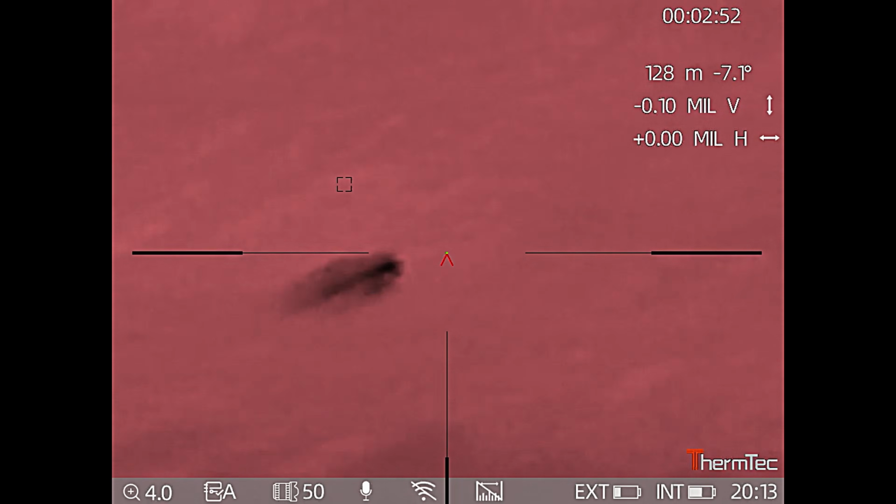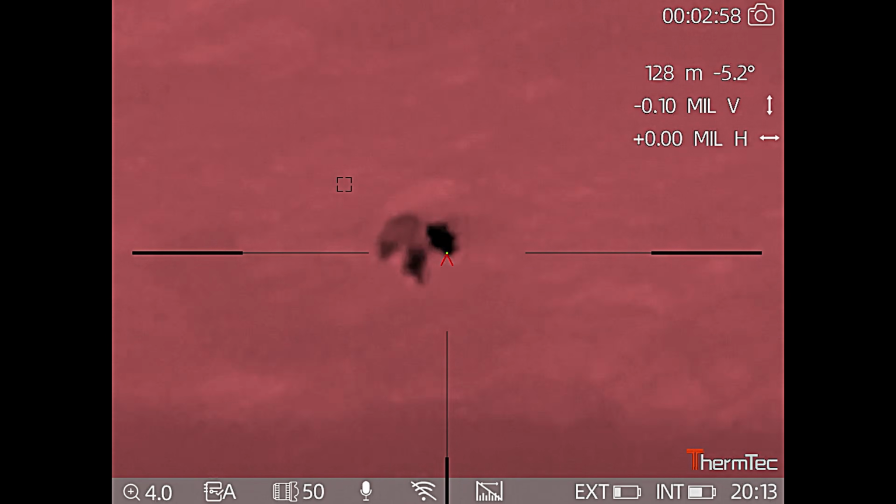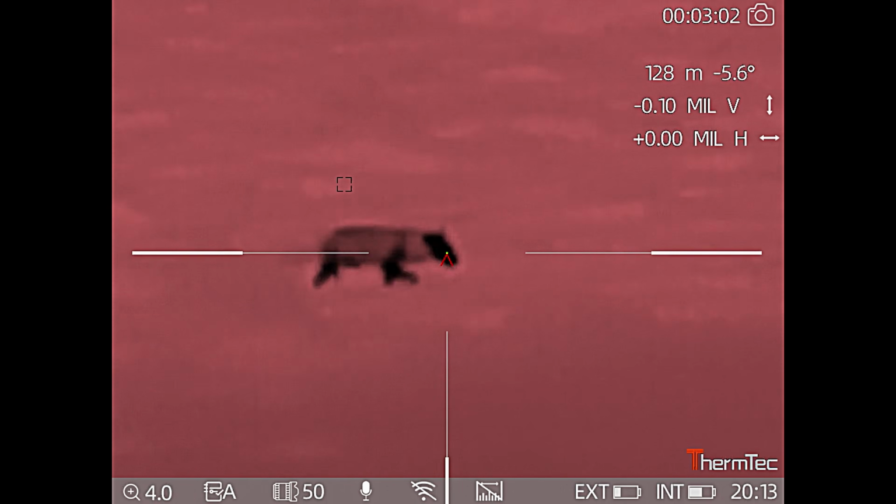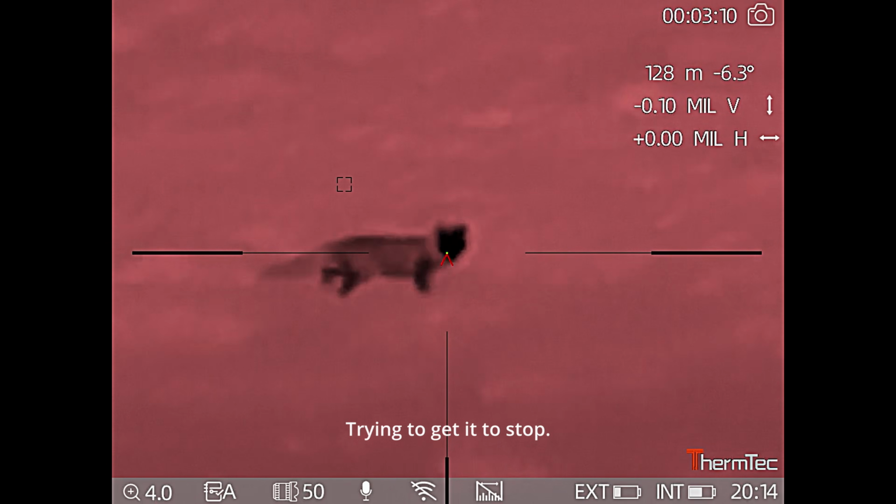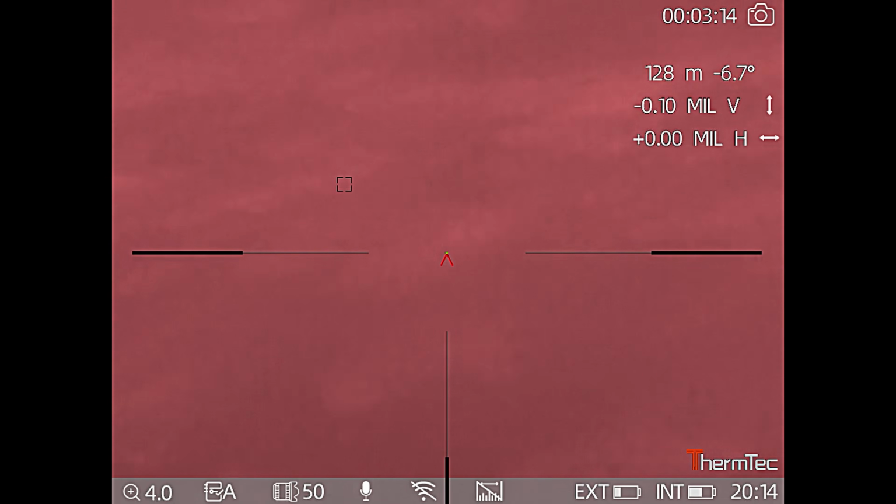Oh, I couldn't believe that. The wind actually blew the truck just as I pulled the trigger and the bullet went low. It's coming towards me though. Got it that time though with a neck shot.